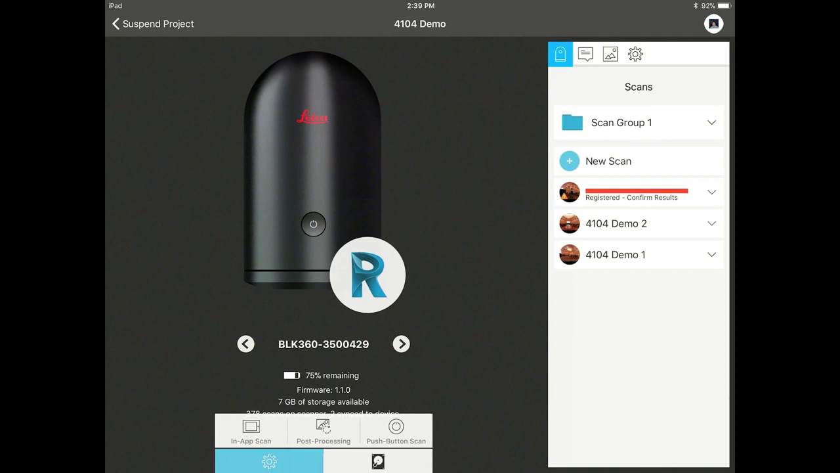Heidi was showing in the new project for ReCap on the desktop, there's a new option there in the latest versions of ReCap that is download from mobile device. And that'll download the scans, the photos, and the registration information right from the iPad. So you have a registered point cloud in desktop right away, ready to be exported out to AutoCAD.